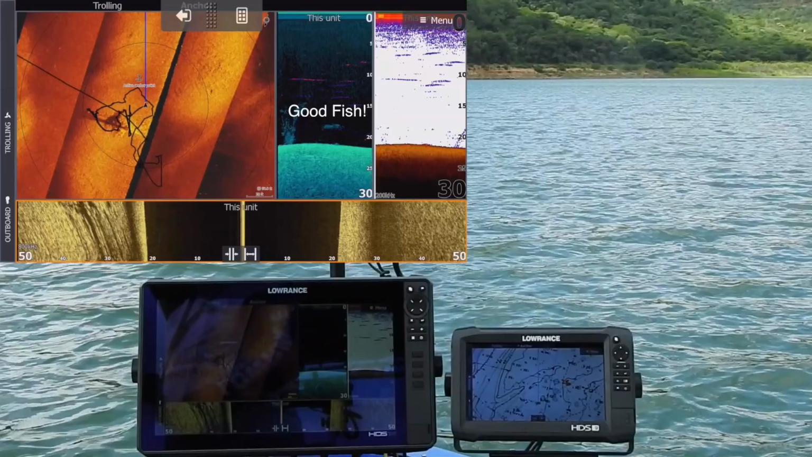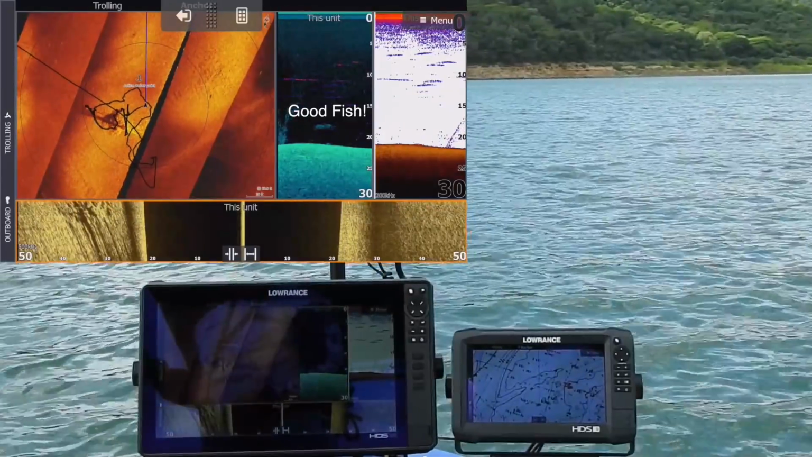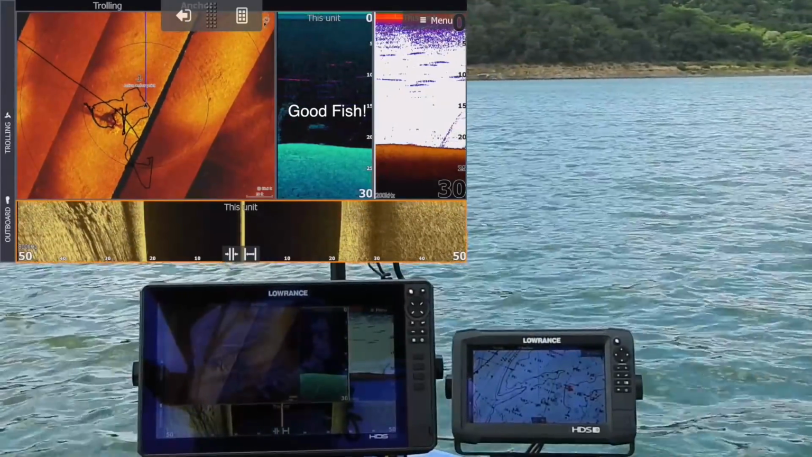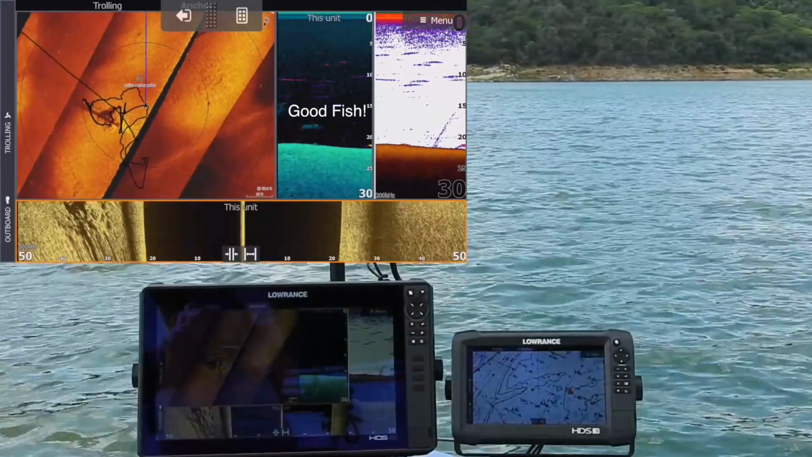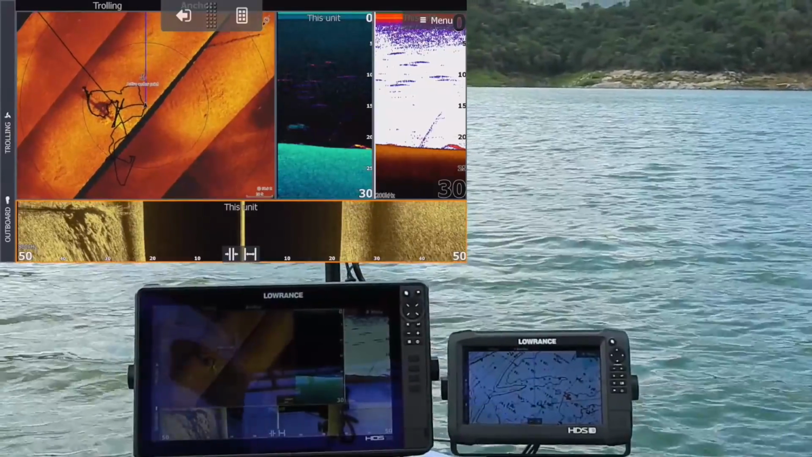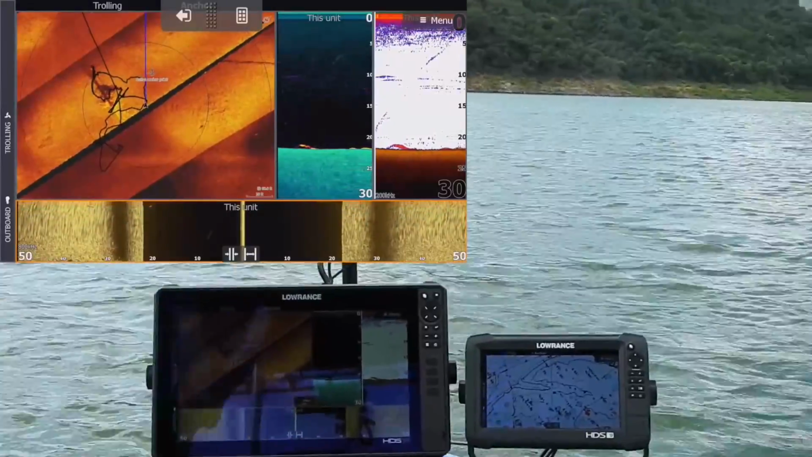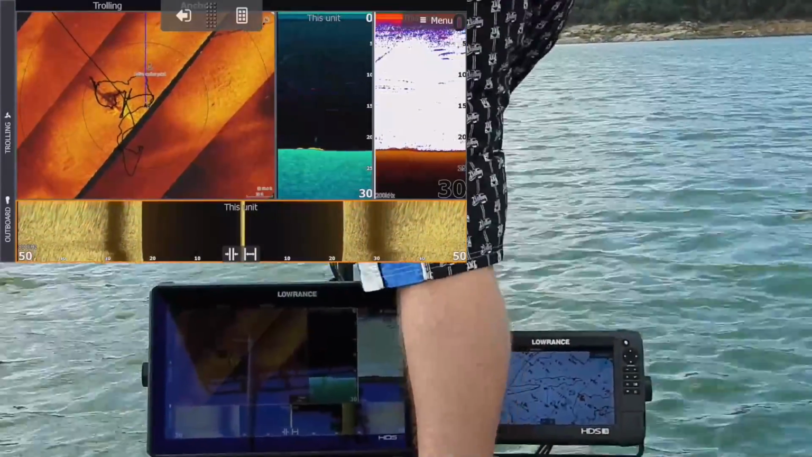The transducer I'm using in this video is the active imaging transducer, and I tell you what, this active imaging is fantastic. It does a very, very good job. One of the things I really like about it, I'm going to carry on playing this video in the background, is it needs very little movement for the side scan to go from that streak. You remember how if you stopped and came off the idle, there were those streaks. Look how clear that hump with the branches on the left hand side is.